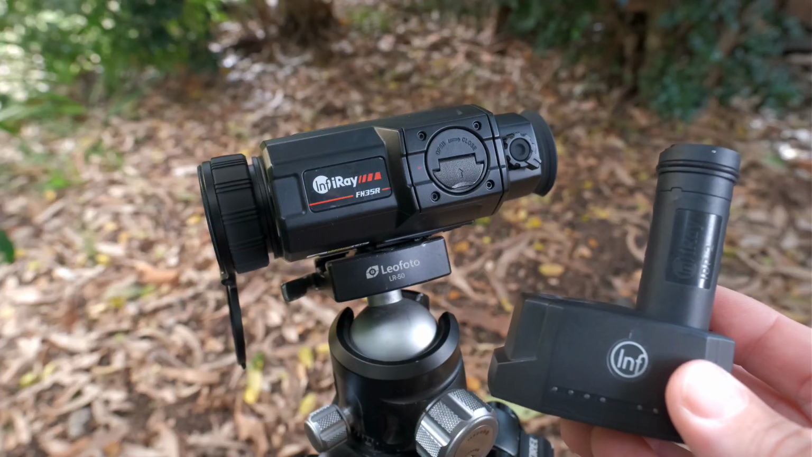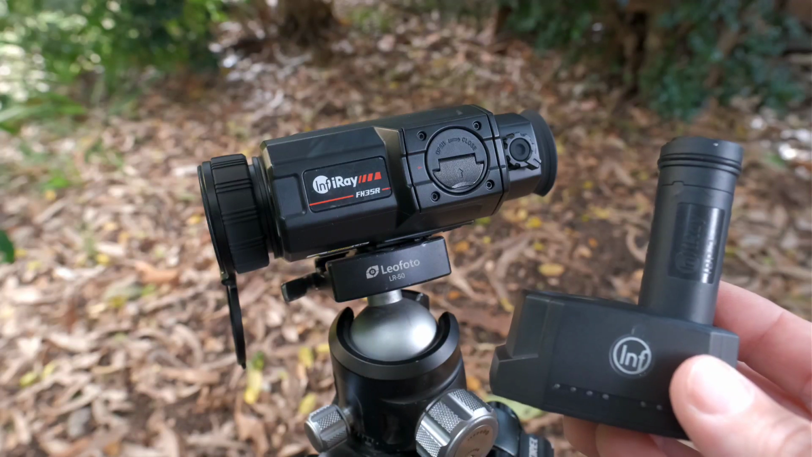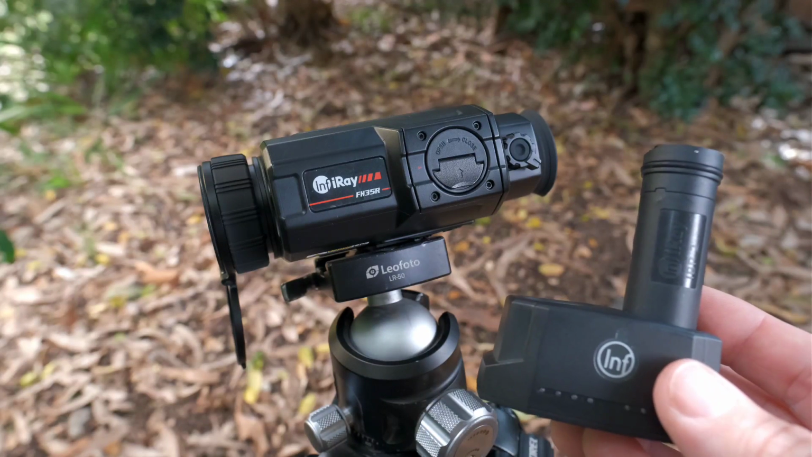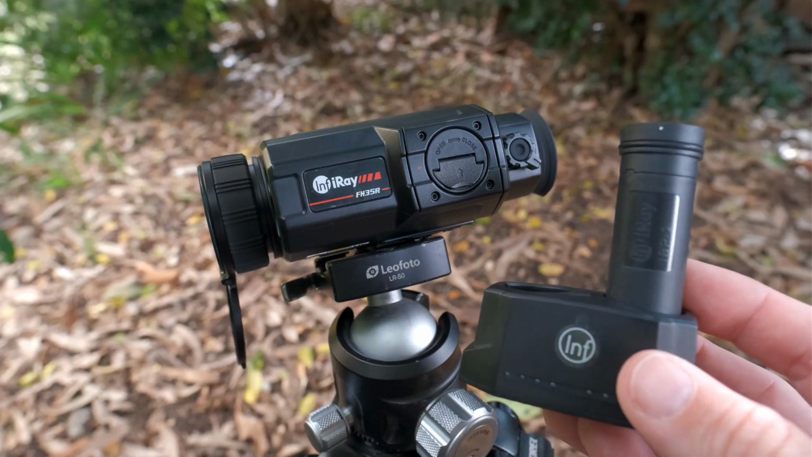You can also run an external USB battery lead into the scanner for constant powering and charging via a Type-C USB input. This is my plan to do on the quad bike when I'll be running it on the remote screen with the LRF in constant scan mode all night.